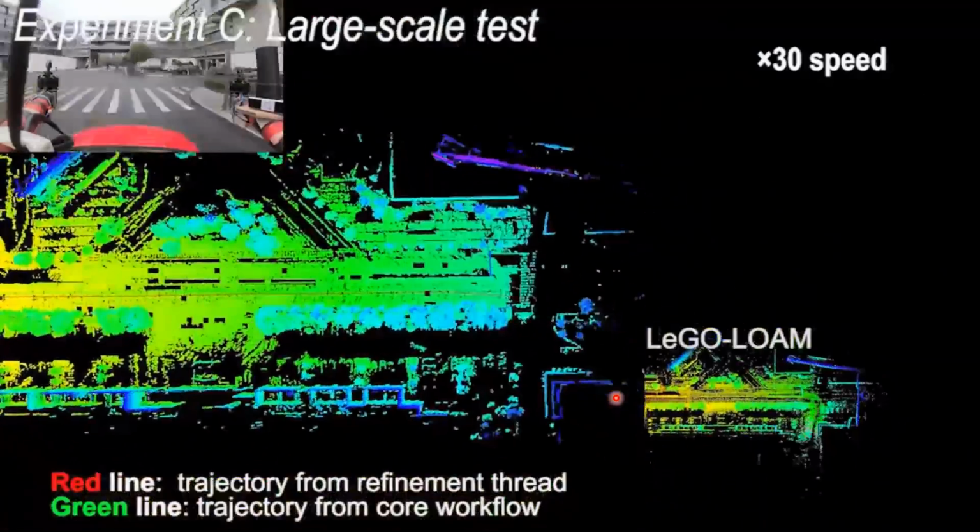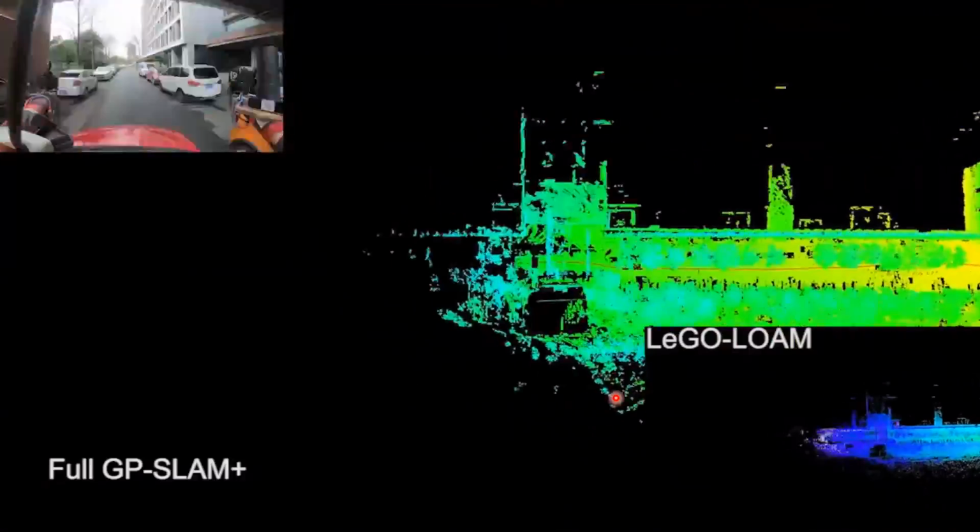Finally, we test the full system in a large-scale test with an IMU. The vehicle travels in a campus and the overall length of the trajectory is 2.1 kilometers. Here, we compare our method with LEGO-LOAM, which is an optimized version of LOAM for ground application.